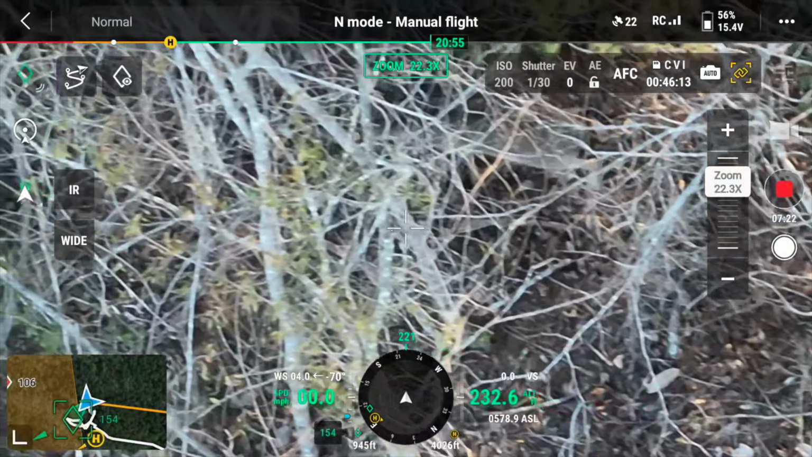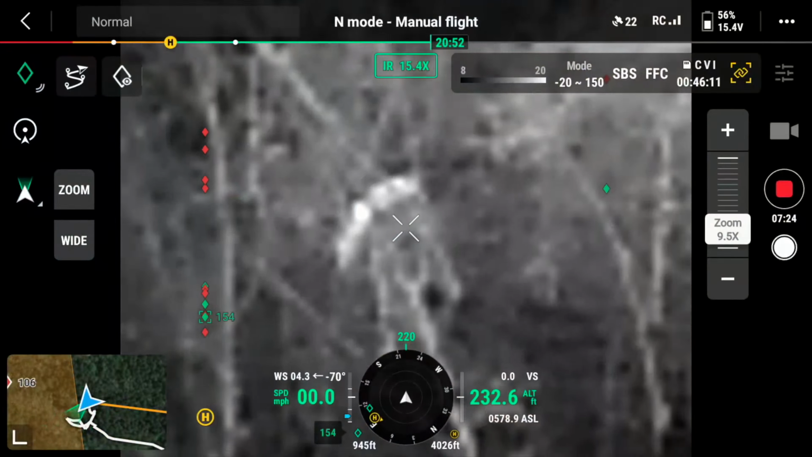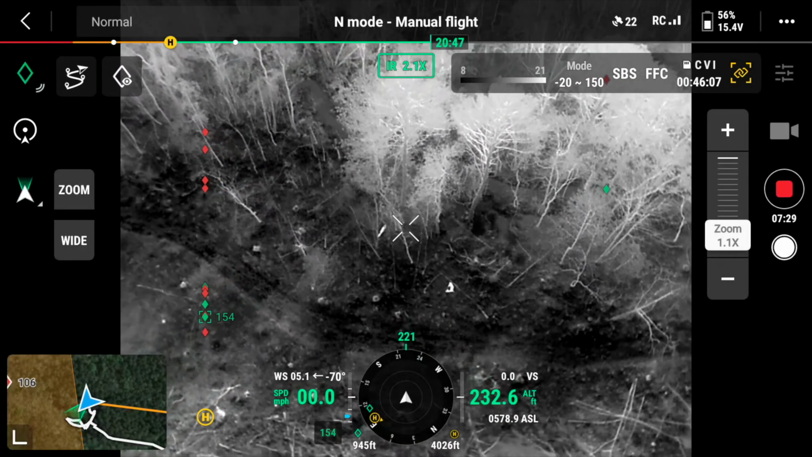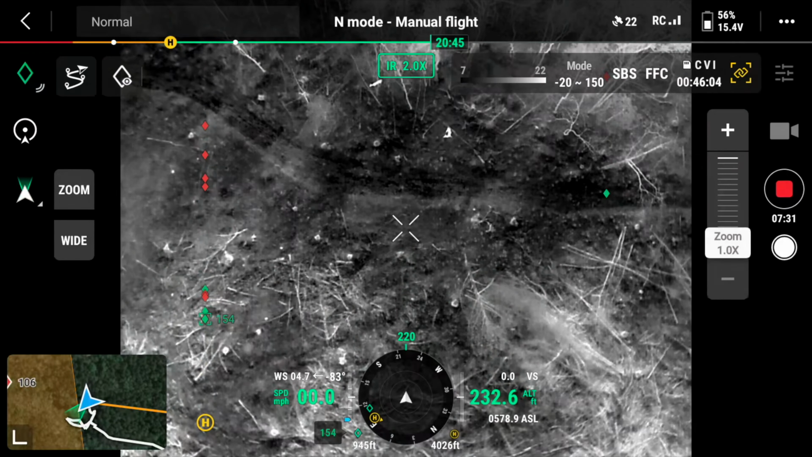Here we have the spike that's just sniffing around right behind him, trying to figure out what's all going on here. Notice he's a non-issue in this, but he is definitely watching, enjoying what's going on.